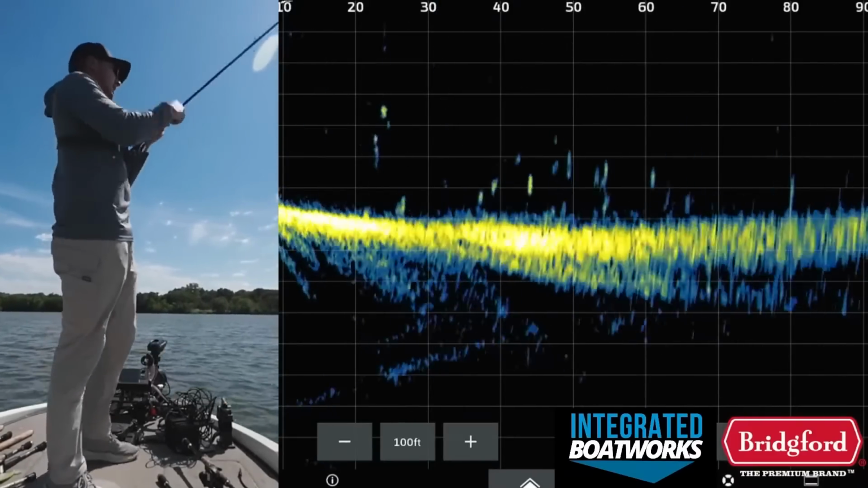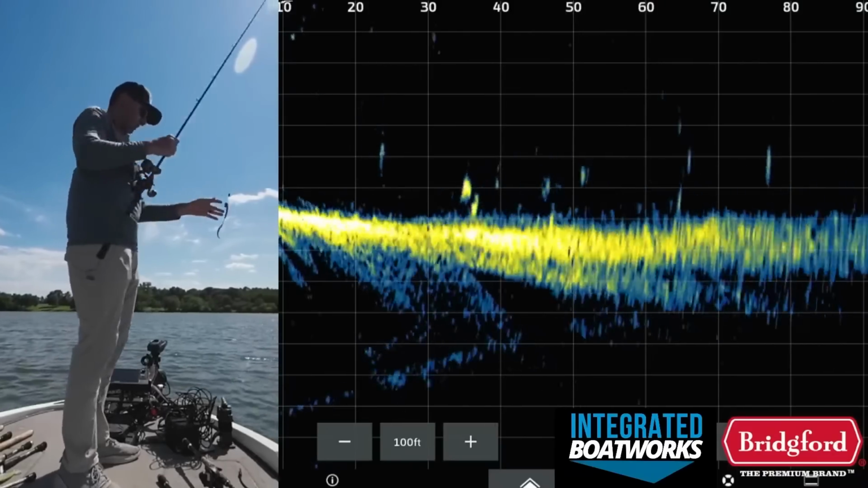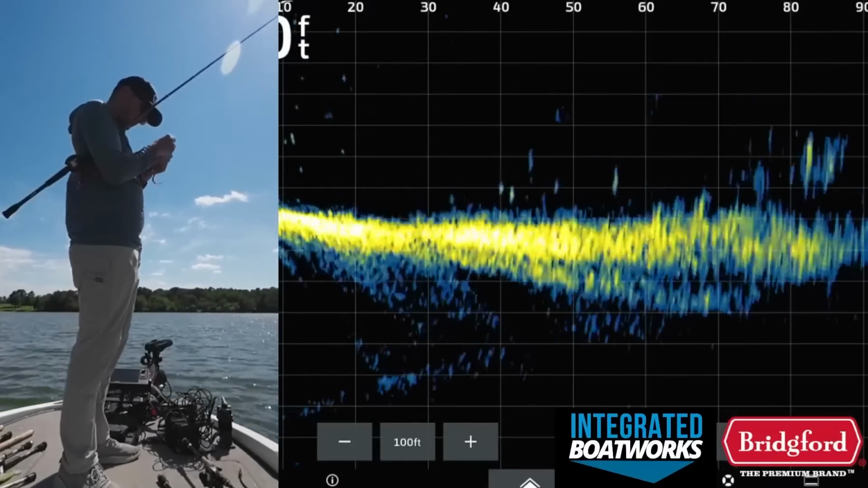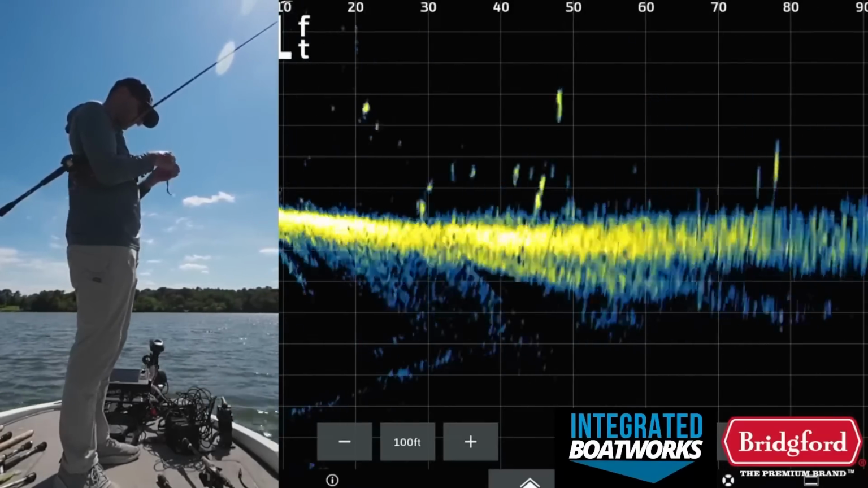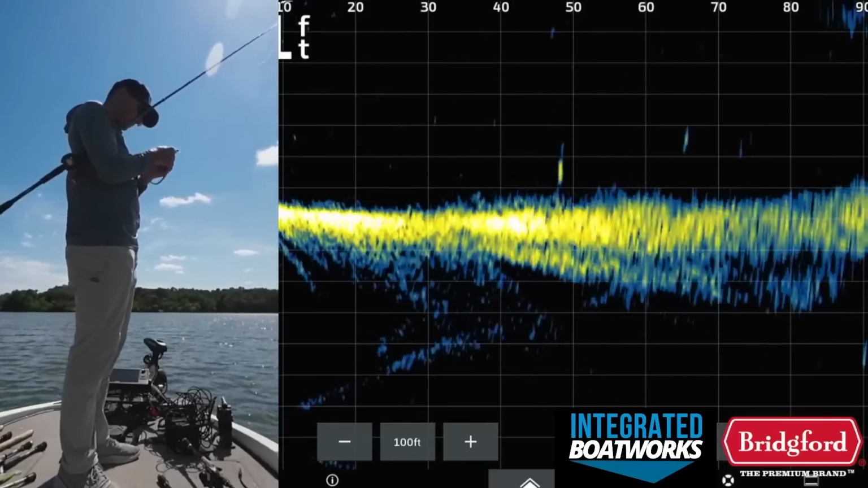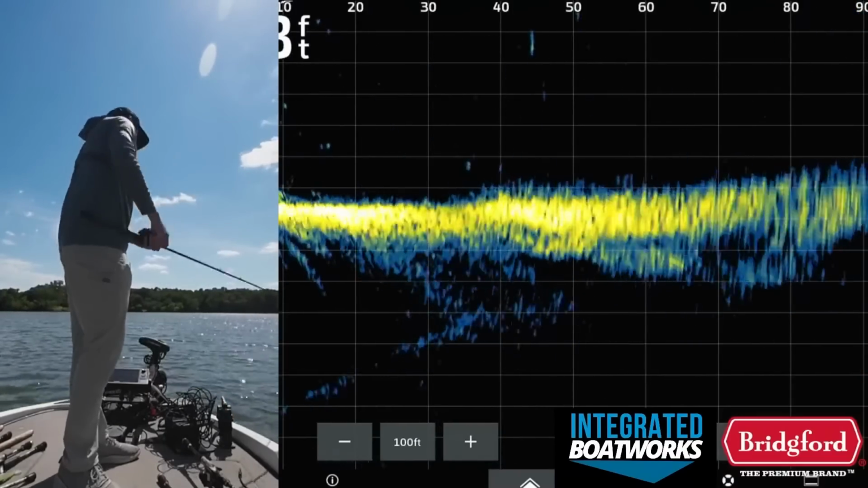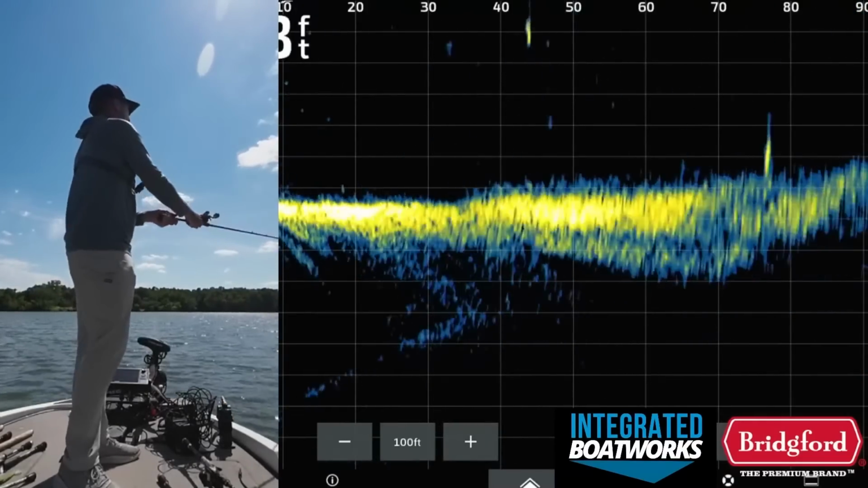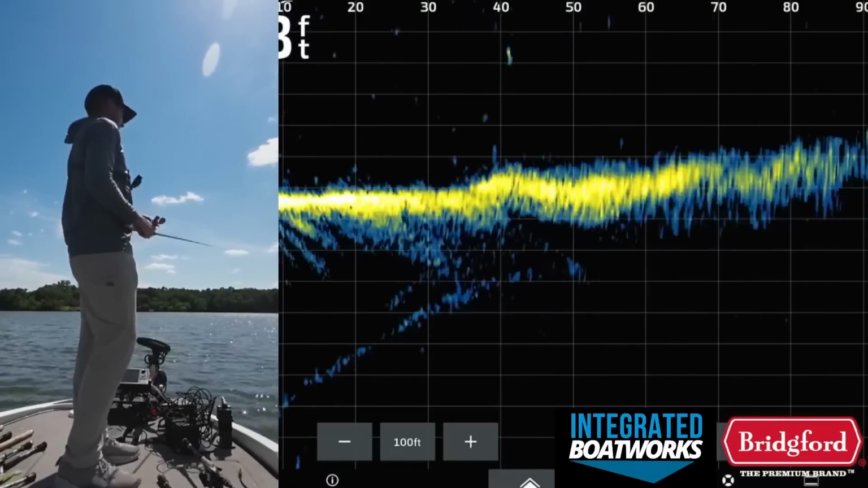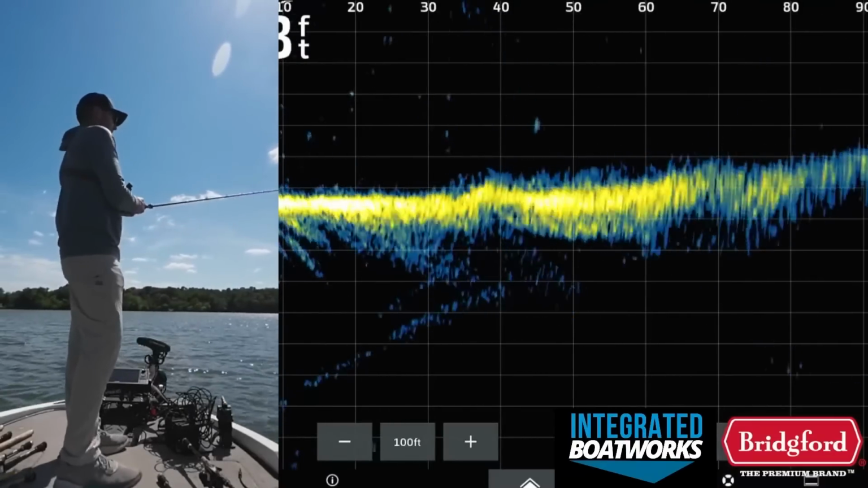What in the world was that? That was a fish. What? What happened? Guess my worm got balled up somehow. But that was weird. That was definitely a fish. That was really weird. It must have been a small one or something. I don't know what happened there.